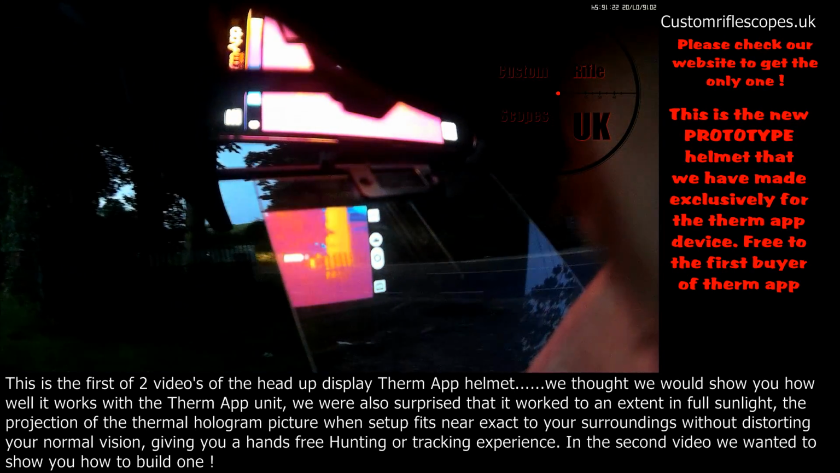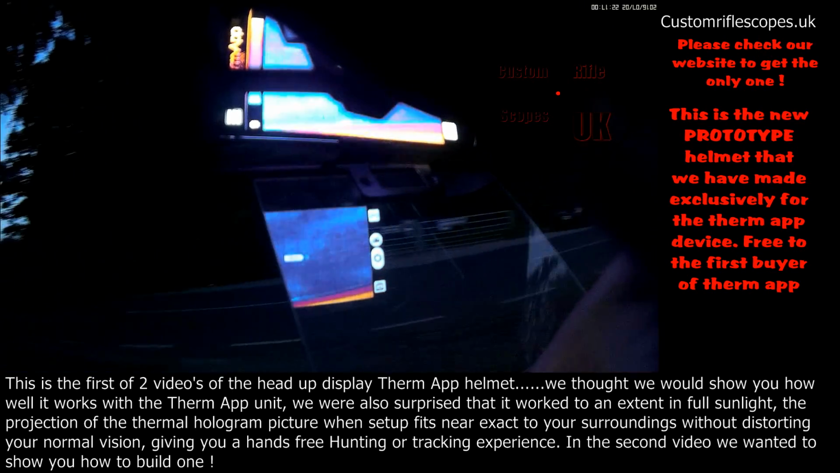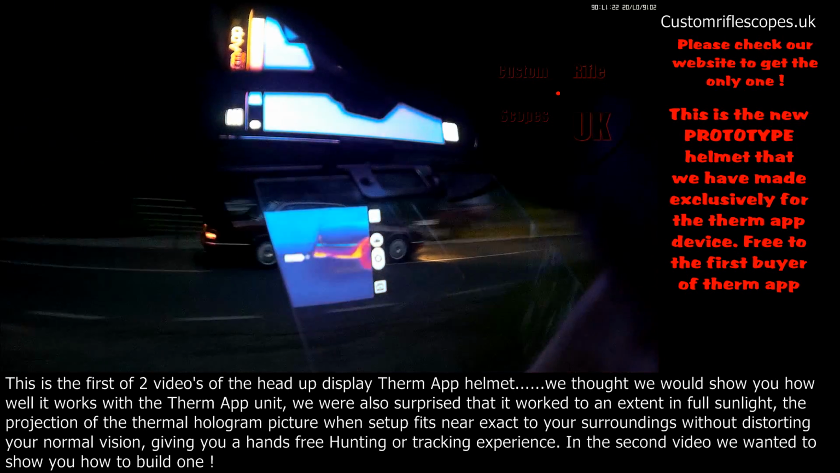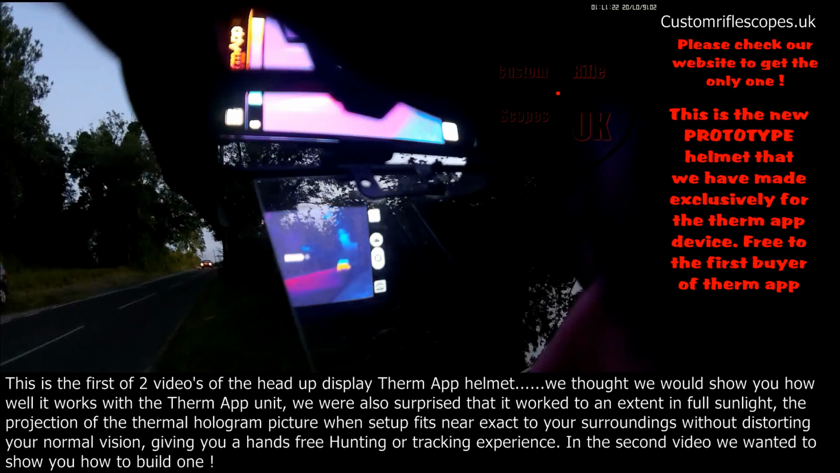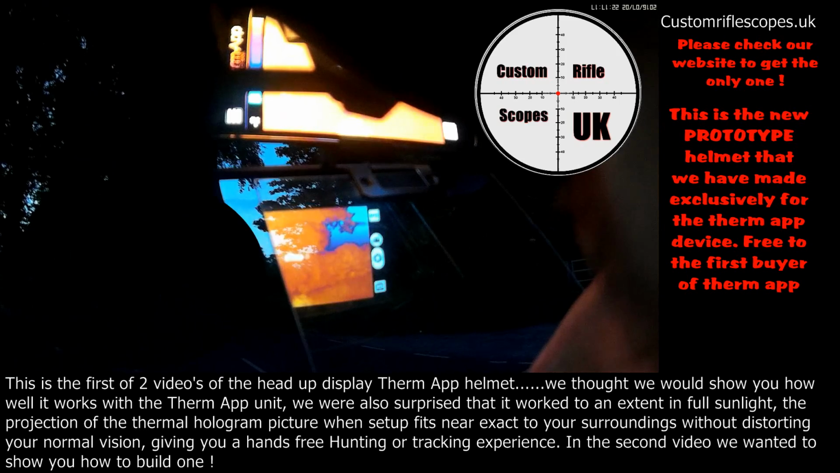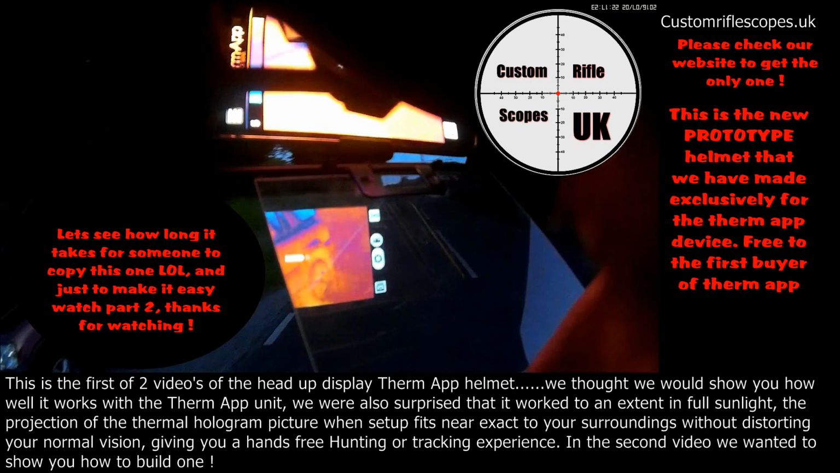There comes the car. There you go, nice, all the wheels all nice and hot. If you can see that. Hope you can. Here comes another one. There you go. The wheels, exhaust is nice and hot. You see him moving up the road. I don't know if you can see him, I can. Yeah, road's nice and clear. My car's still hot under the bonnet. It's quite a few hours ago now.